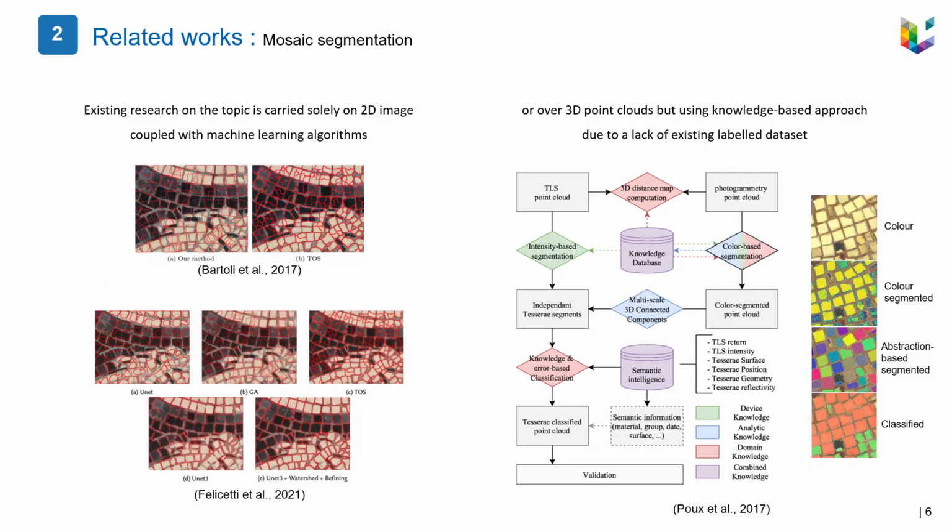Related to this task, which is Tesserae Semantic Segmentation, existing research on the topic is carried only on 2D images. For example, Alberto Bartoli presented a completely unsupervised approach which consists of a deformable model to overlap the mosaic and adapt the actual shape of each tesserae using genetic algorithm. Felicity also created a mosaic segmentation algorithm based on U-Net deep learning network coupled with image processing technique for refinement such as hierarchical watershed algorithm.